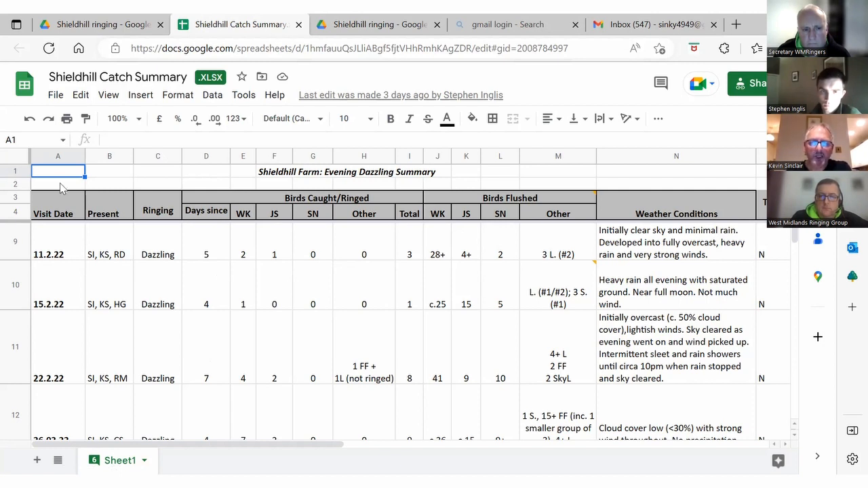But also this next column over here, birds flushed. And we'll come on to a map shortly where we even drilled down to where those were, or we did initially. And there's also a column for other birds encountered. So principally woodcock, jacks and snipe, but we also make a note of other birds. So lapwing, fieldfare, skylarks are all featuring to a different extent there.